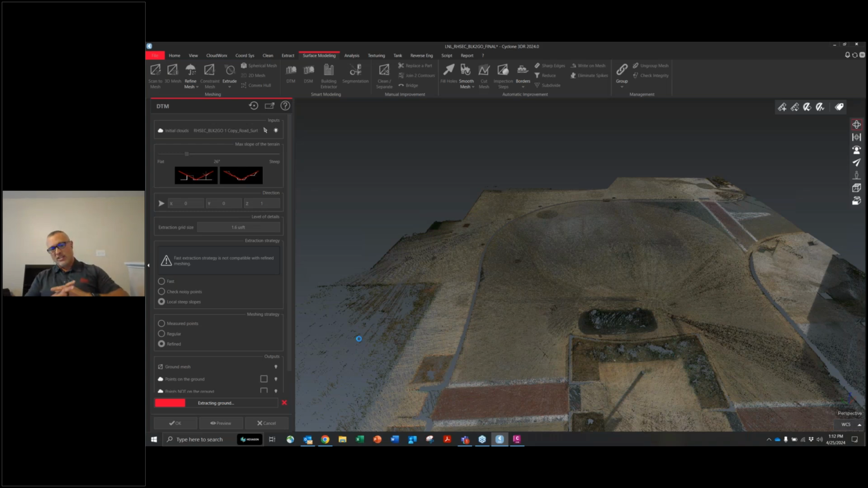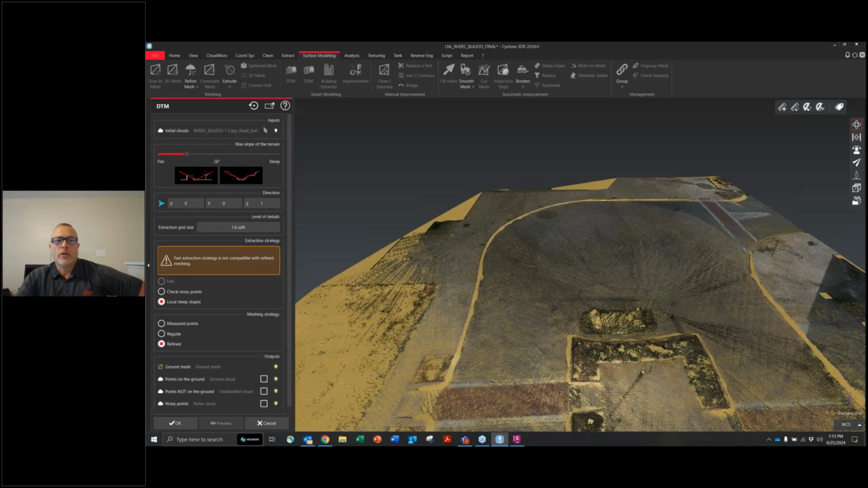And another thing while it's processing that I suggest to everyone, especially when you're working in Cyclone 3DR: keep a notebook. Always keep a notebook and keep notes. If you do a lot of this work, you're going to find that certain settings you like better than others. If I'm looking for a ground that has curve, when creating my DTM, certain settings like the grid size, local steep slope, refined, most of these settings, write those down.